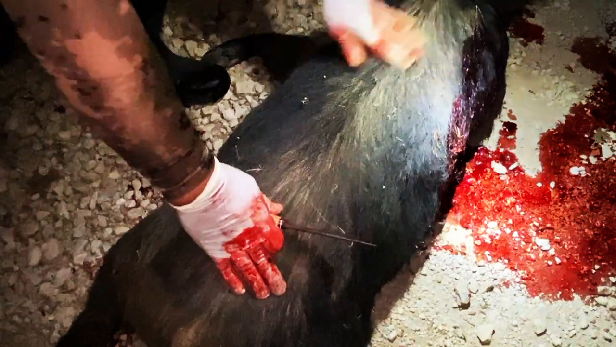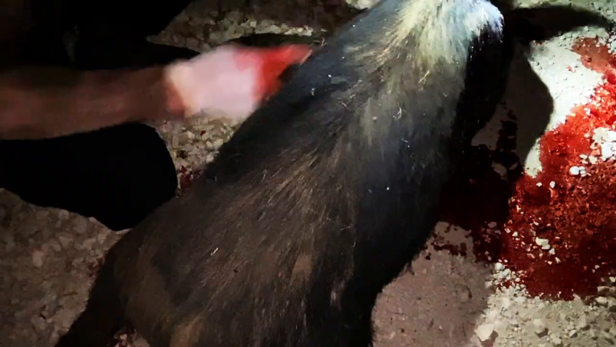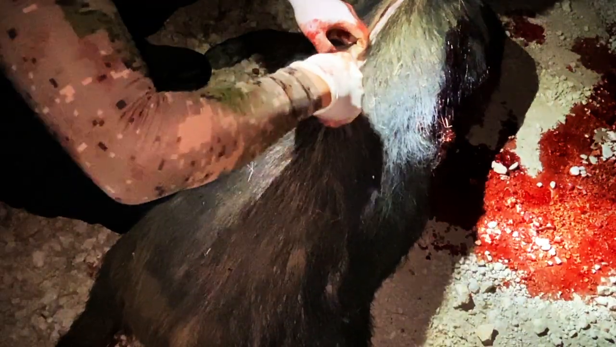For those of you who want to get the back strap out easily, get up as high in the neck as possible here and run the blade straight down the spine. The hotter the pig is when doing this, or the fresher that he's downed, the easier it'll be to pull this out. And you just fillet it out like a fish.